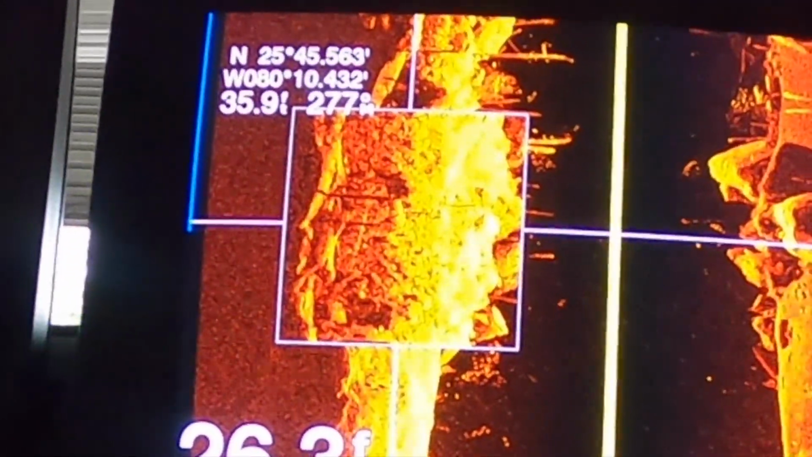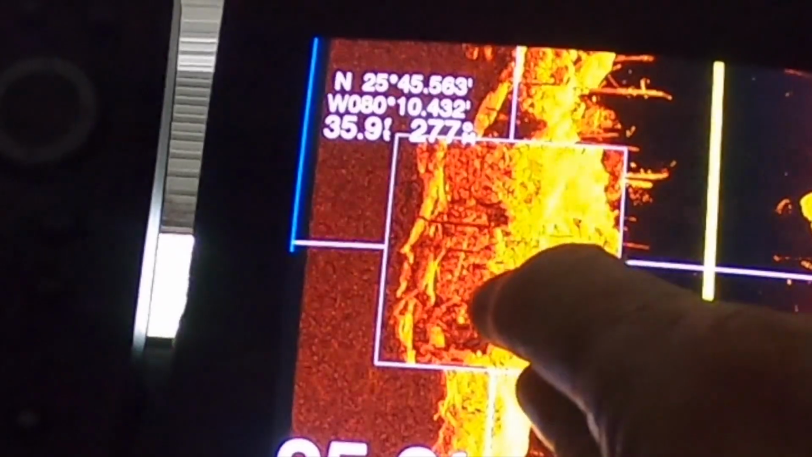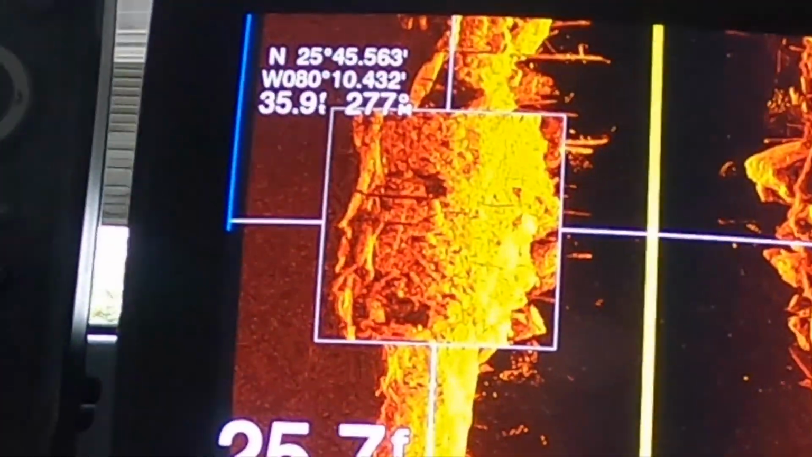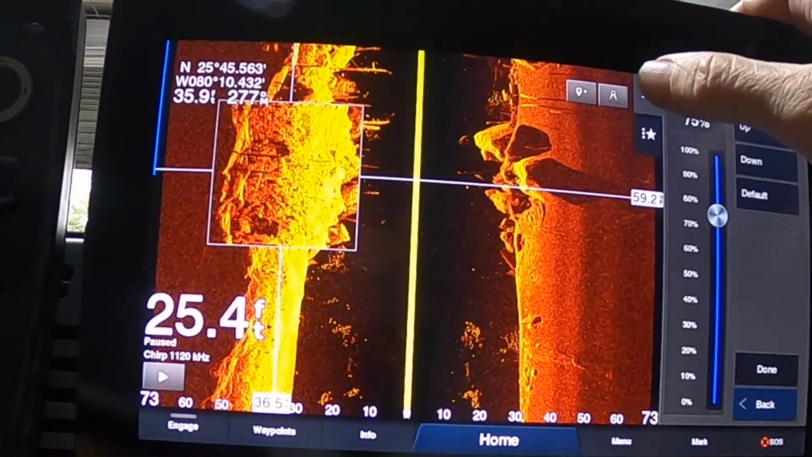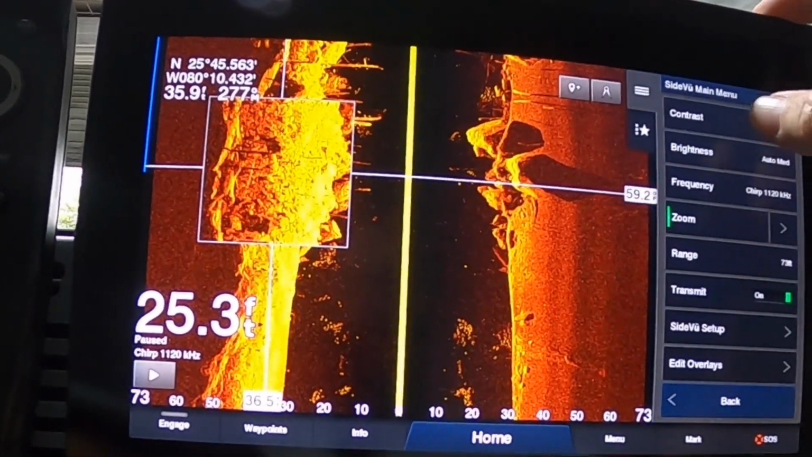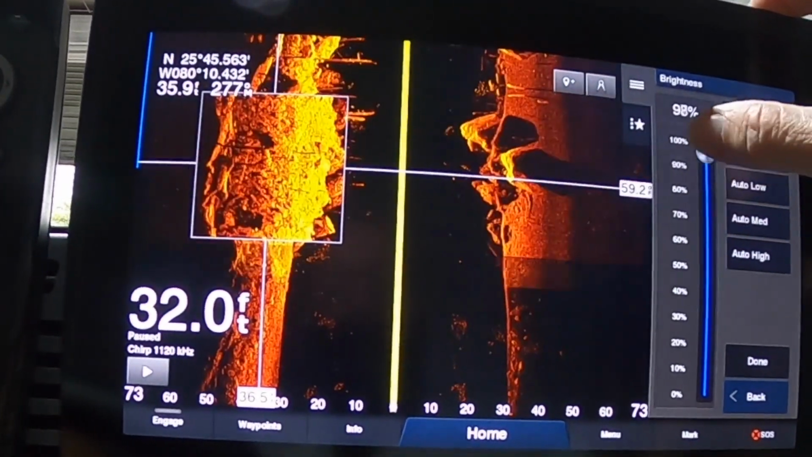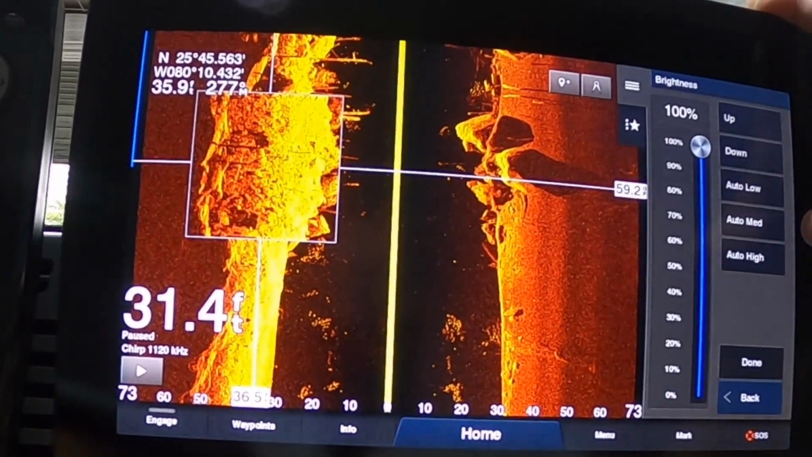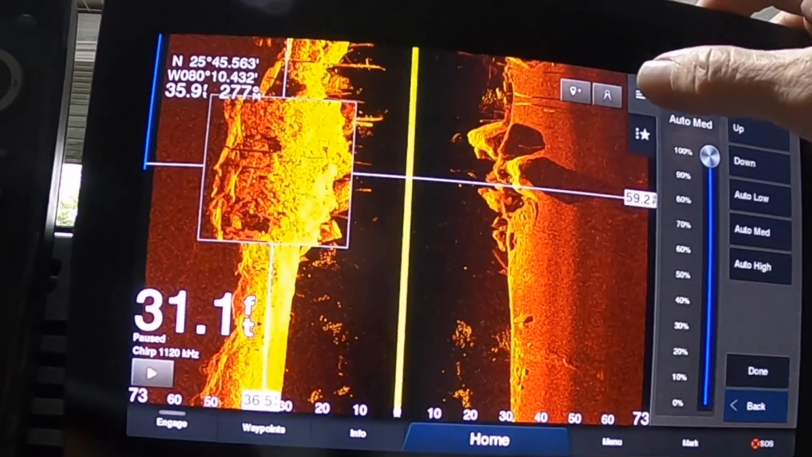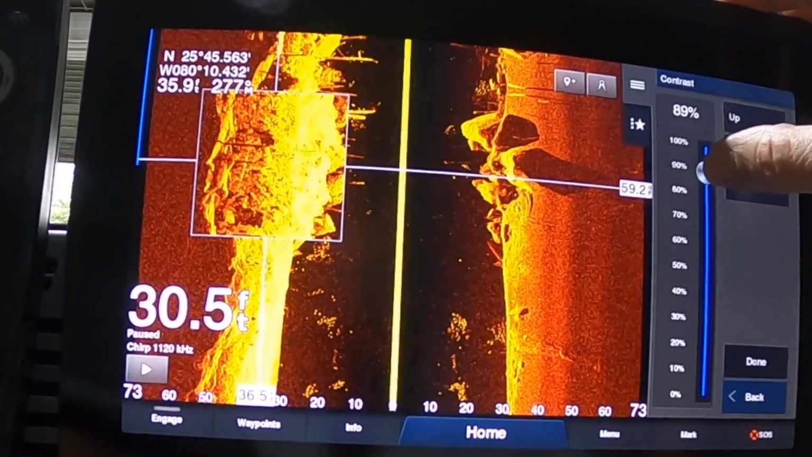To me, a contrast in the 60s and 70s usually gives me better bait and general target separation than really blowing it through the roof and burning everything out. Now, don't confuse contrast with brightness on Garmin units. You can turn the brightness up pretty high and not have that same issue. Let me put it back on auto medium, I'm not sure how that got turned off. This is all about contrast, and contrast is where you can blow a screen out.